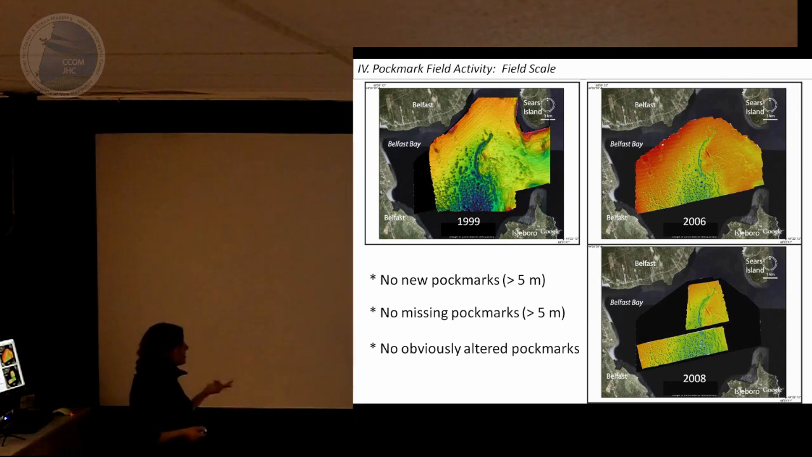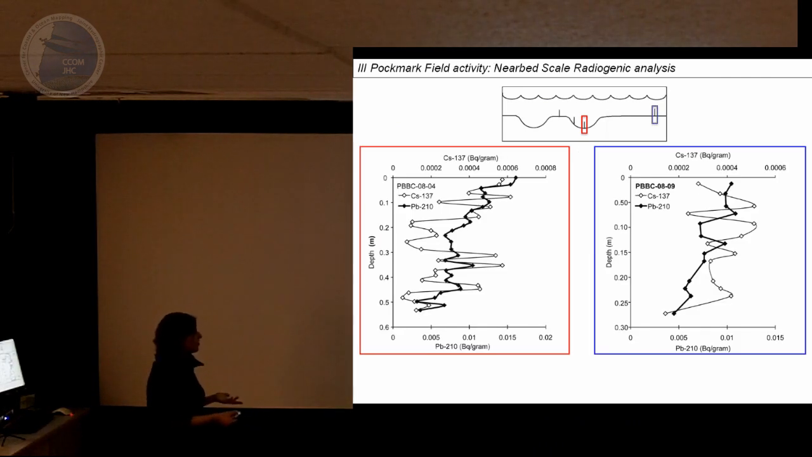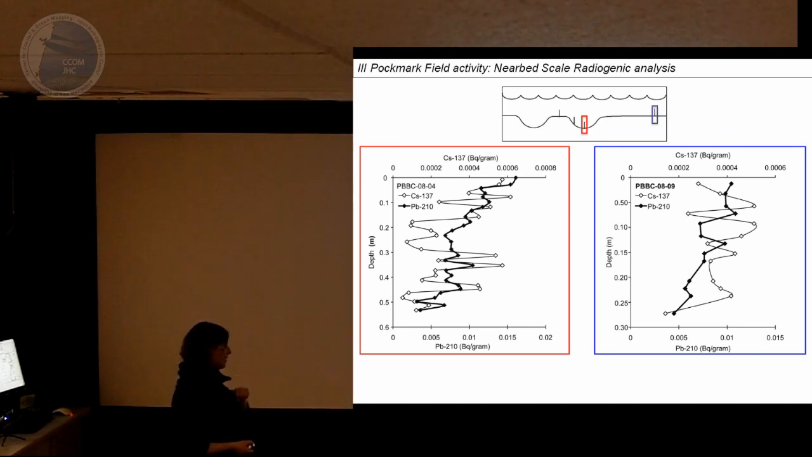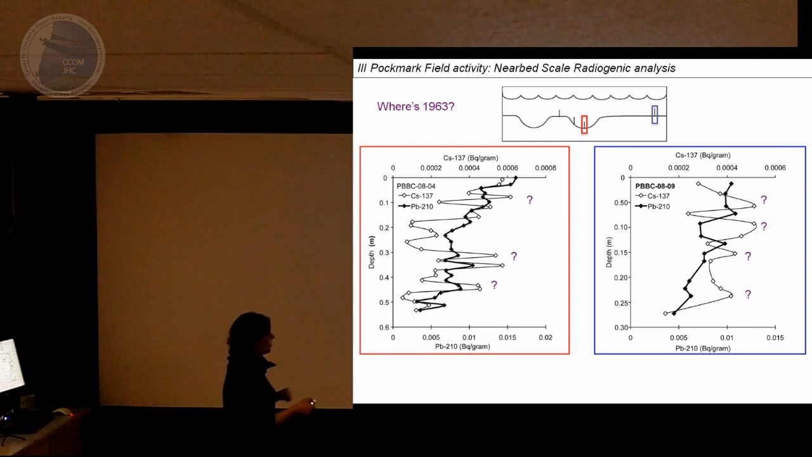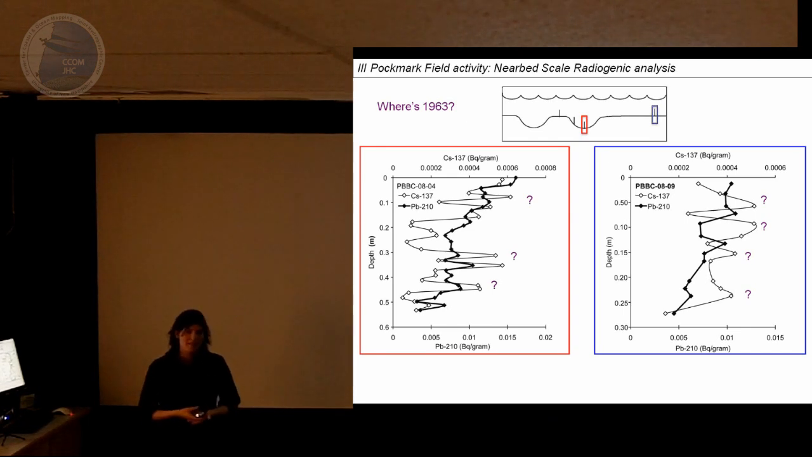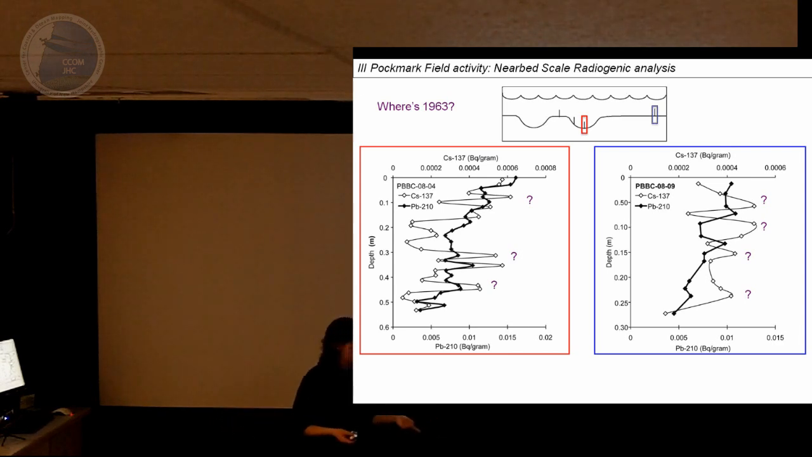Curious what the seafloor was doing, I took cores throughout it, looking for cesium and lead-210 dating. What we see is pretty spiky data. Often you're looking for a spike in cesium, and you might say that's 1963, and generate a sediment accumulation rate based on that point.